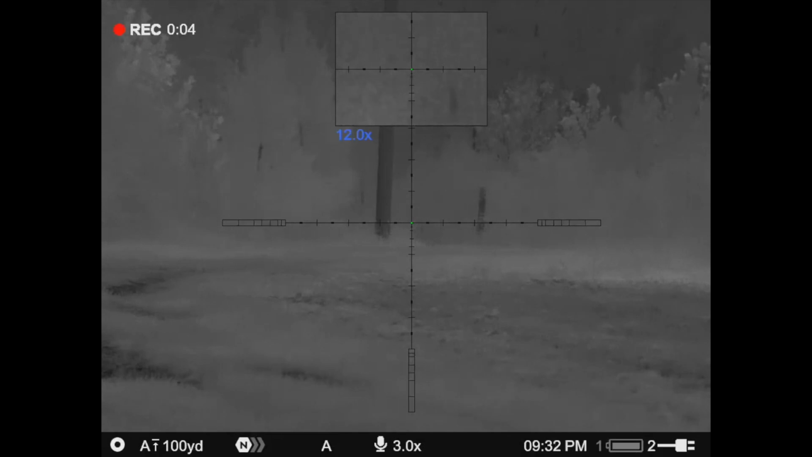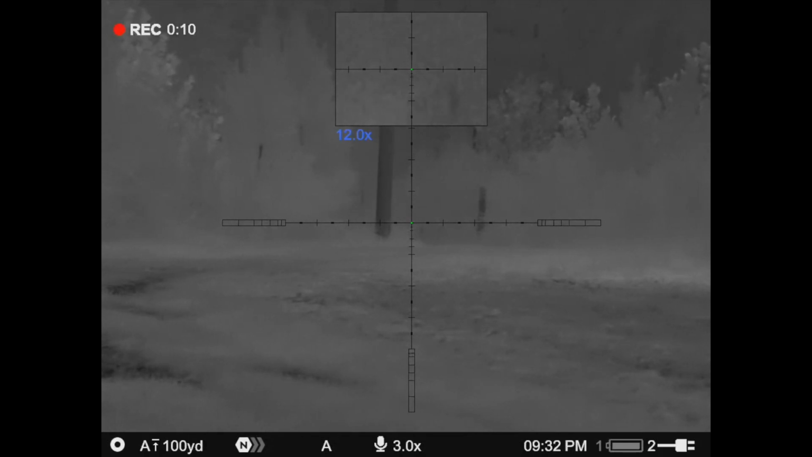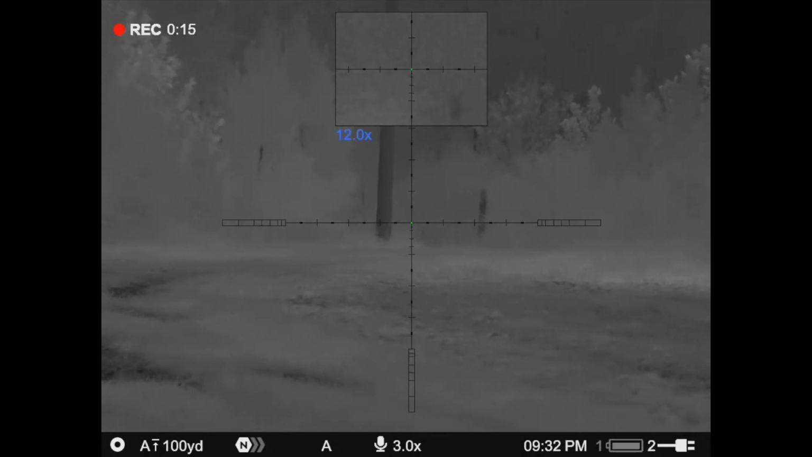Alrighty guys, we're set up here ready to rock and roll. First set, we've hunted this place one time, but it's been a long time ago. Daryl was over here deer hunting and heard coyotes not too long ago. So we're gonna try. We're fighting a full moon tonight, which is tough, but we're gonna give it everything we got. See if we get them to come in and check us out.